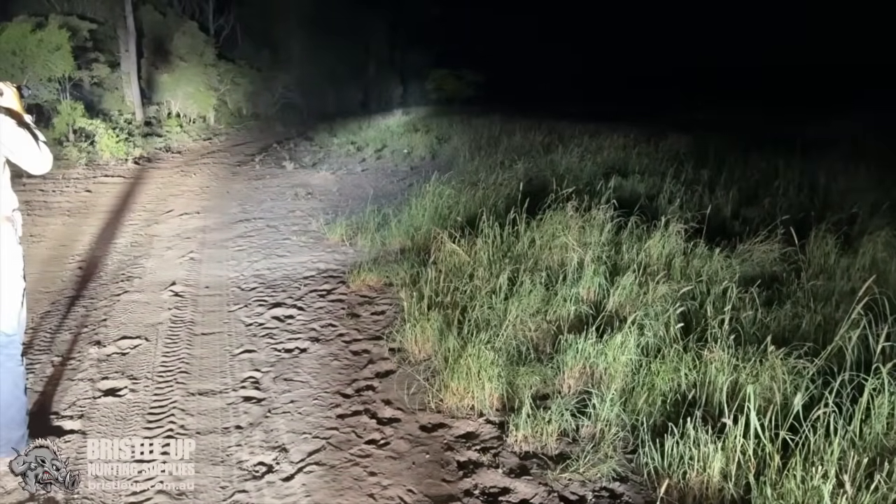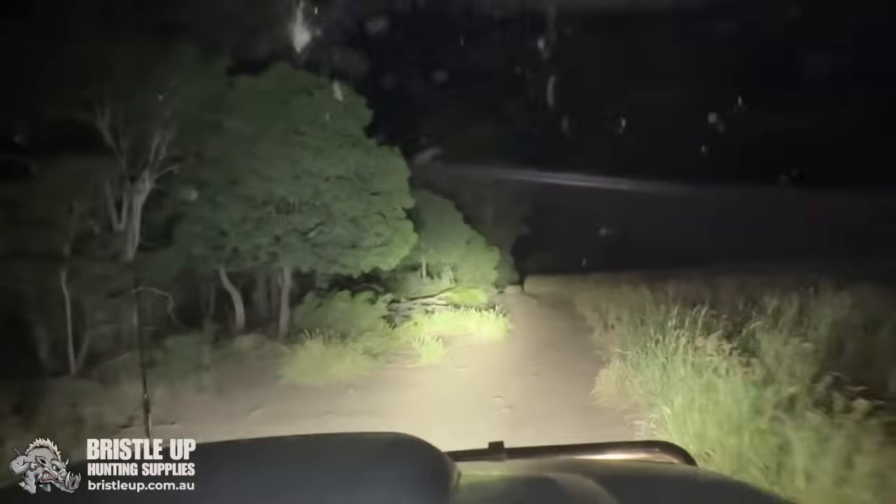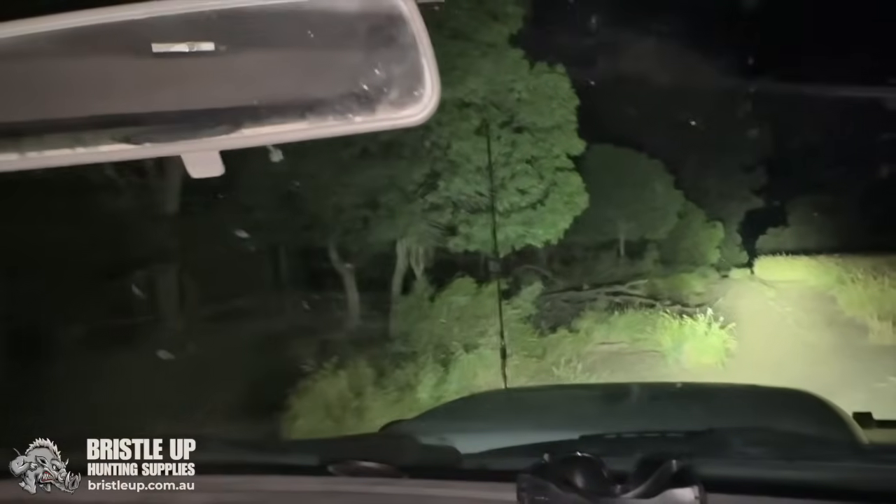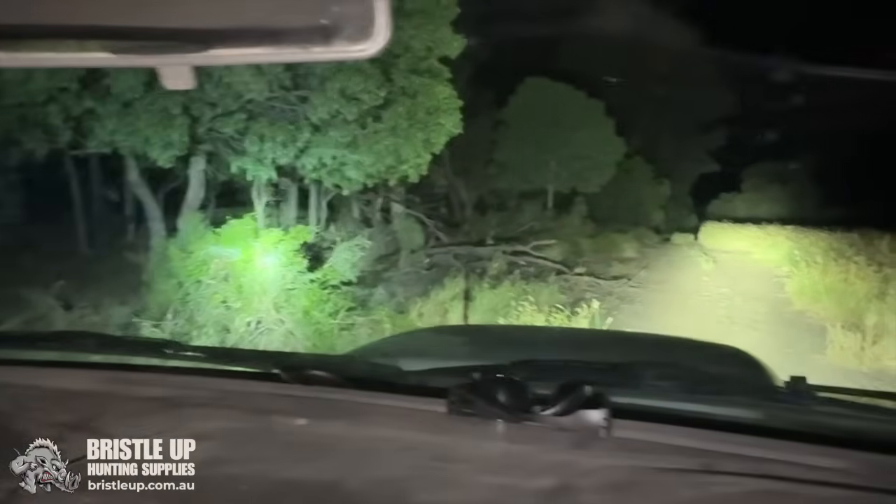Righto, we'll go up and see what's up ahead. Just coming up to sets 3, 4 and 5. Can't see any movement. Get out and have a look at the foot.